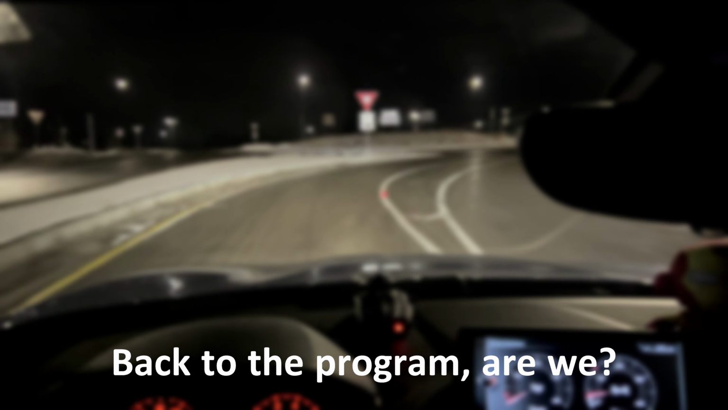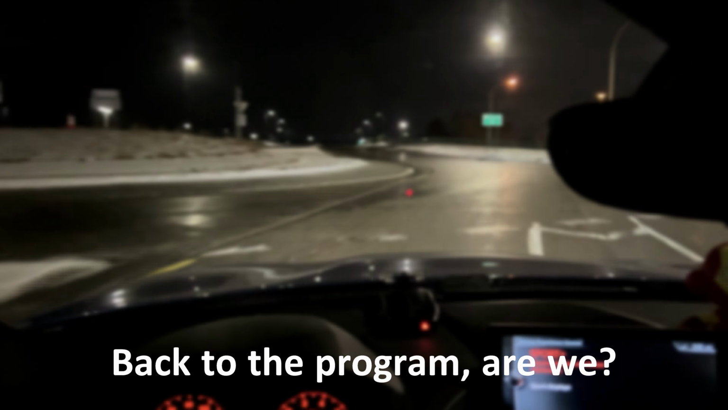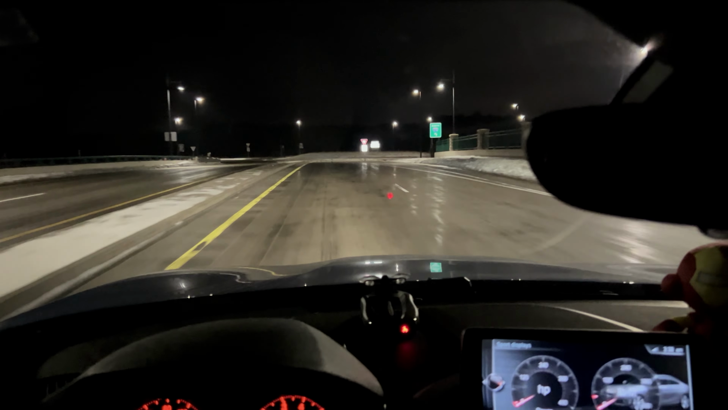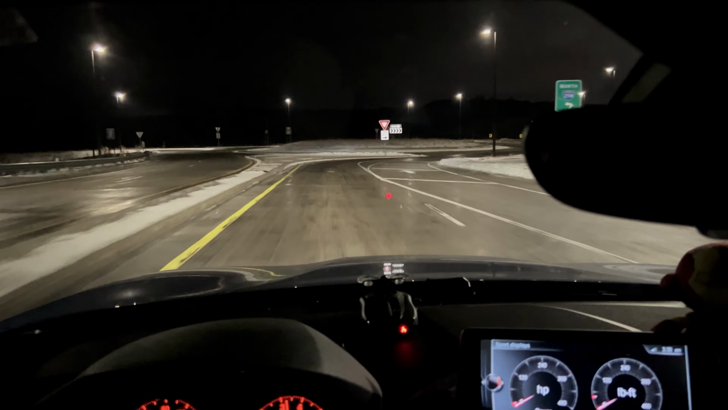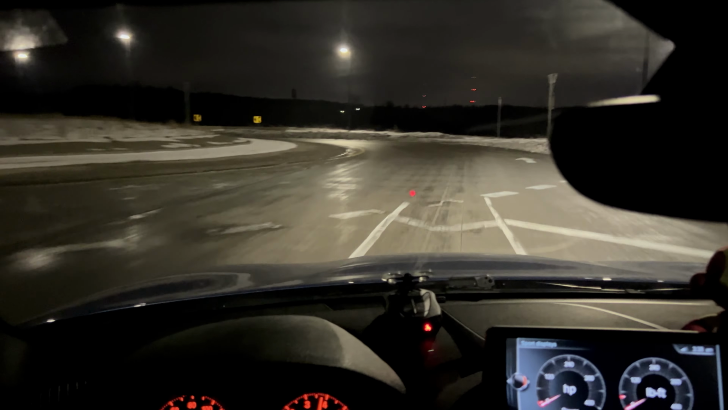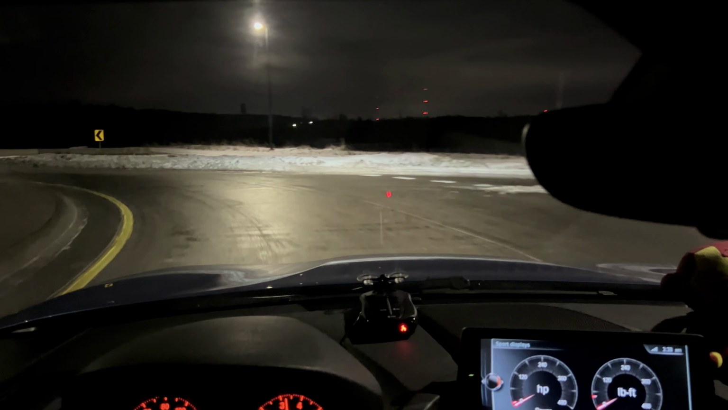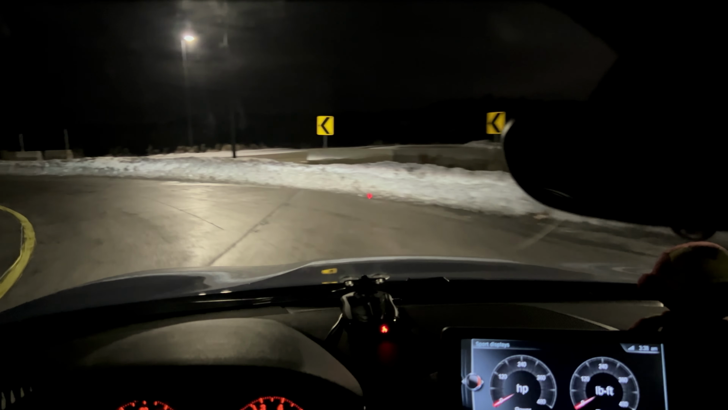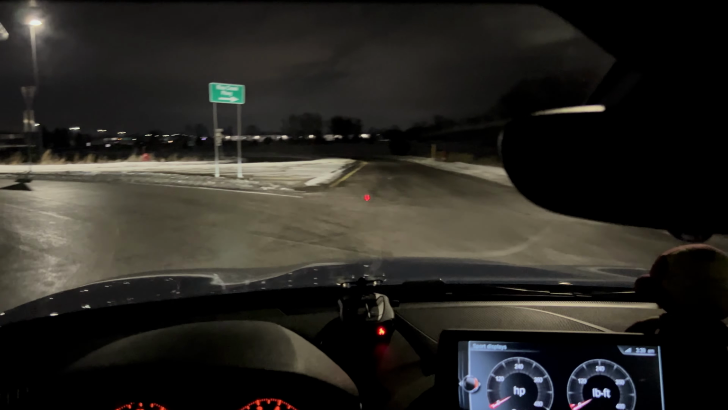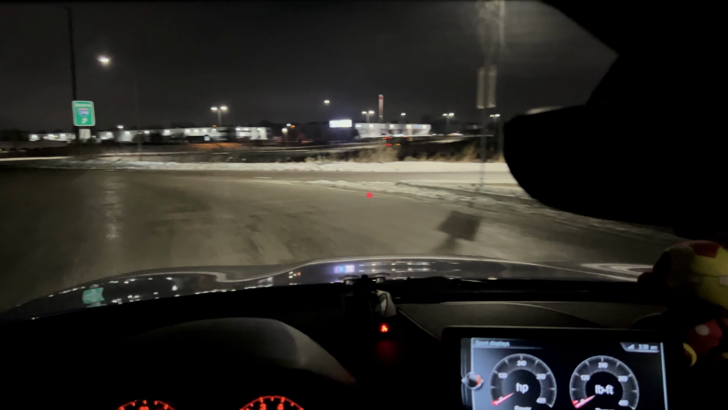Alright. We're coming up on another squirrely here. Well, squirrely. First one was a little squirrely. This one's just us going through the roundabout until we get to the highway.